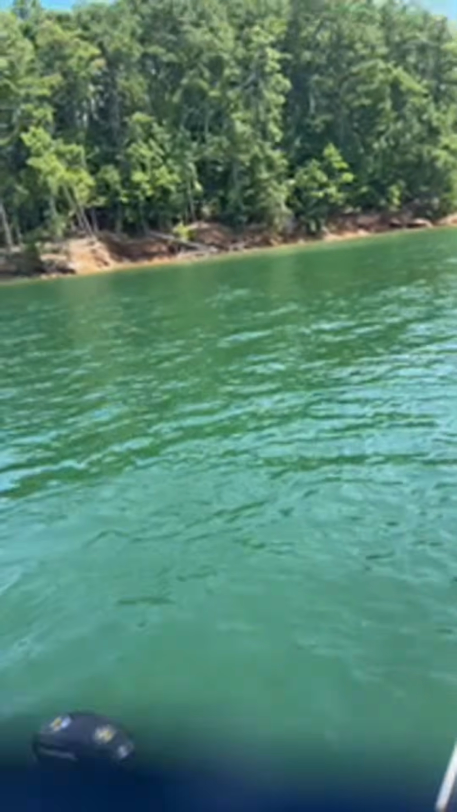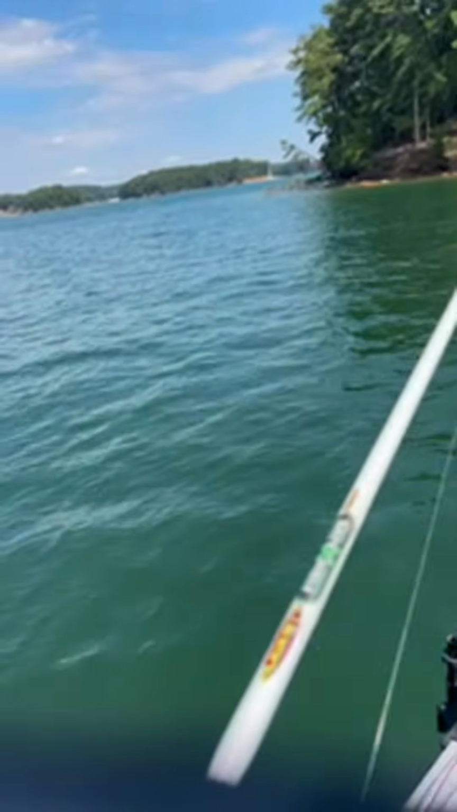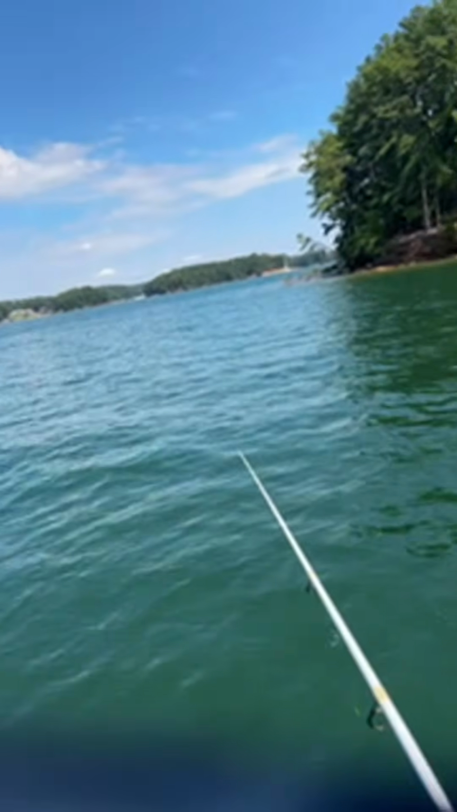It looks nice out there. Oh yeah, it's a nice, lovely day. Nice day to be out, hanging out with your family and friends on a nice holiday weekend.